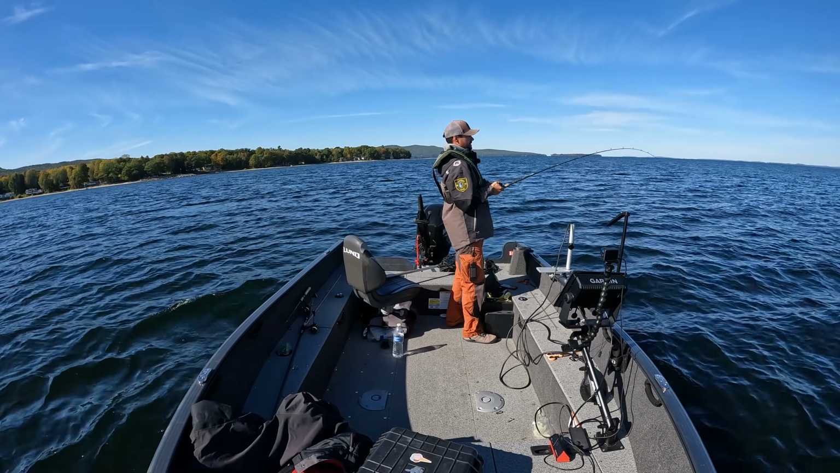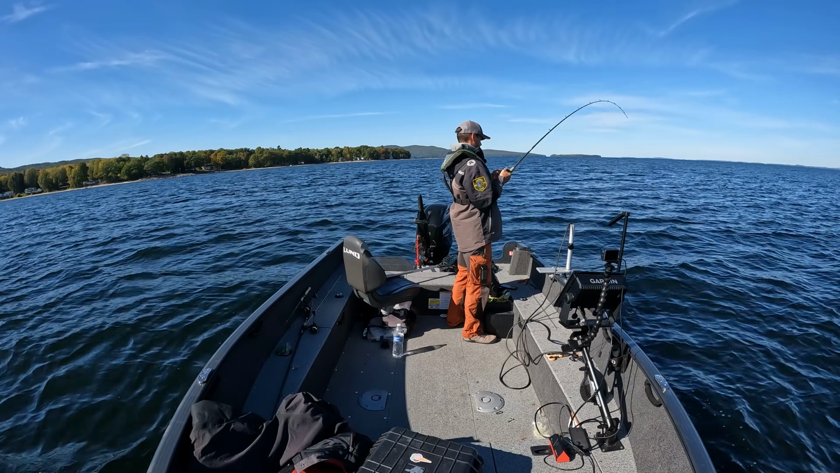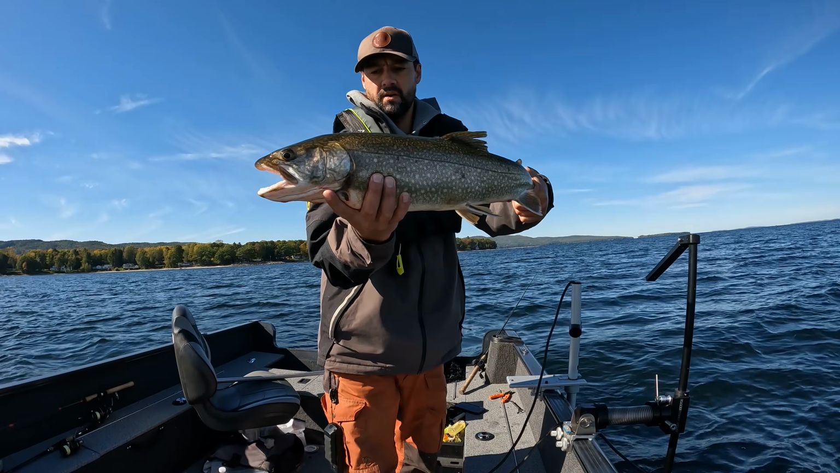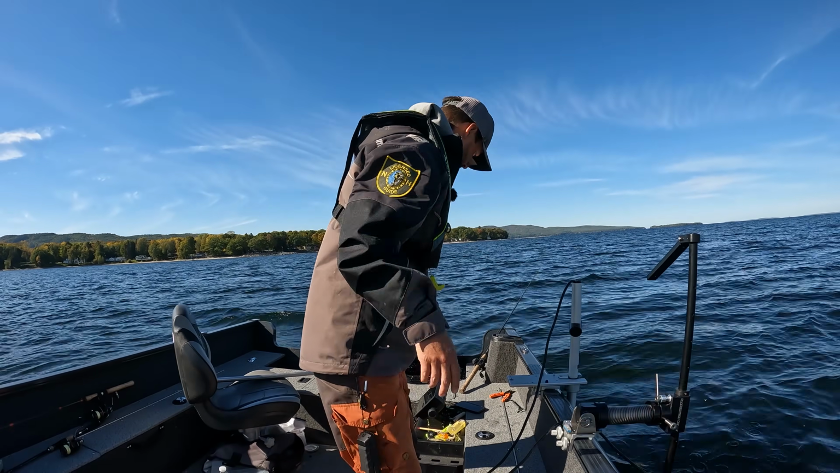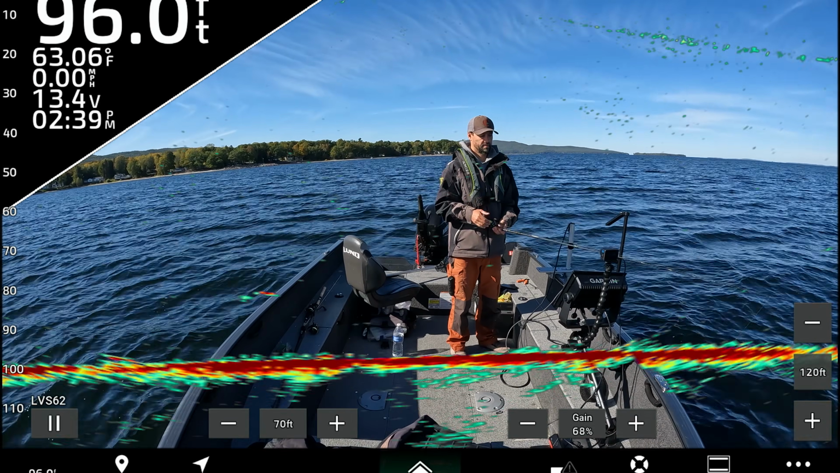There was a bigger one underneath them, of course. Nice one. Going back in. There are quite a few fish on the bottom. They are absolutely scrubbing bottom here.